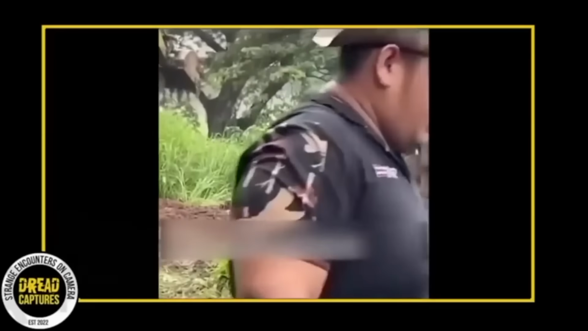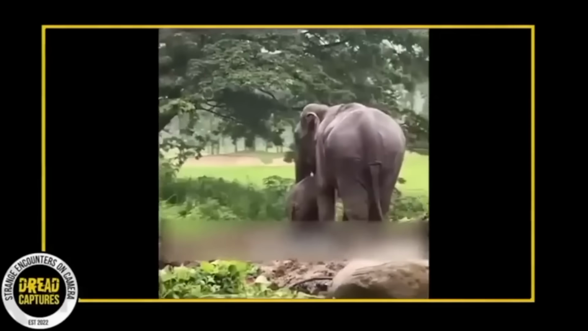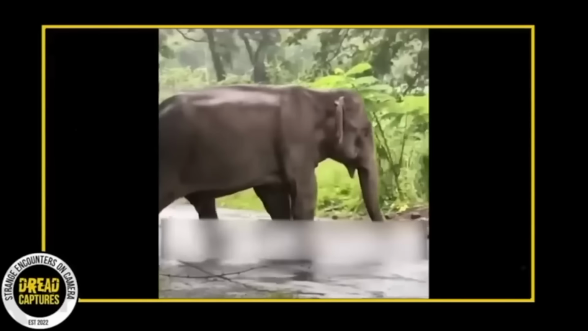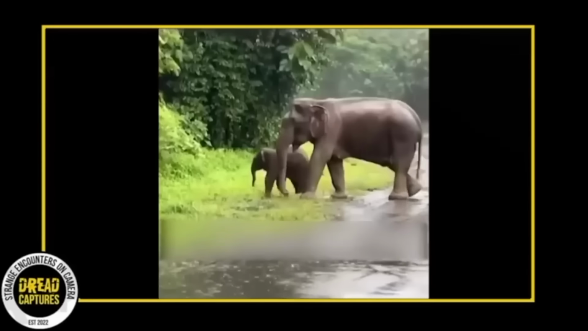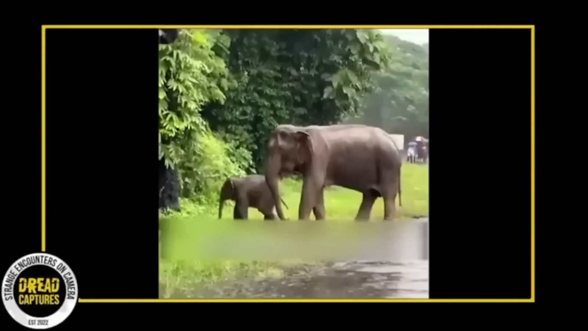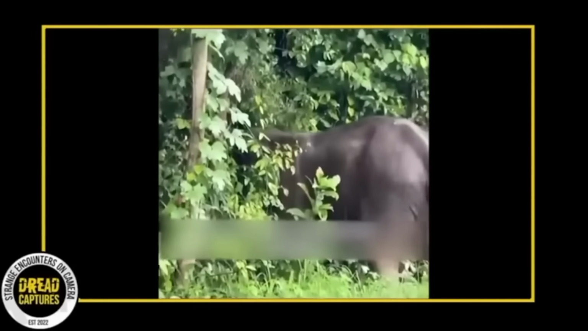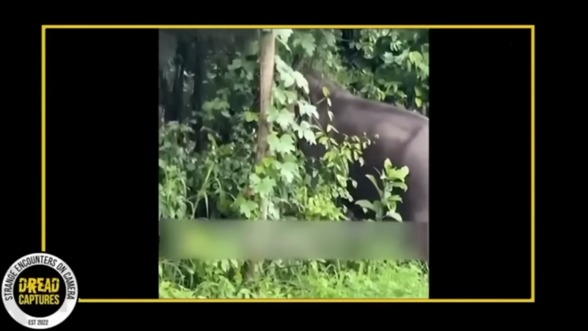The mother and calf reunion was a touching scene. After a while, the mother elephant led her calf towards the forest, pausing to seemingly express her gratitude to the rescuers before disappearing into the wilderness. Man, what an amazing video. Just an awesome message about the selflessness and greatness of maternal love.